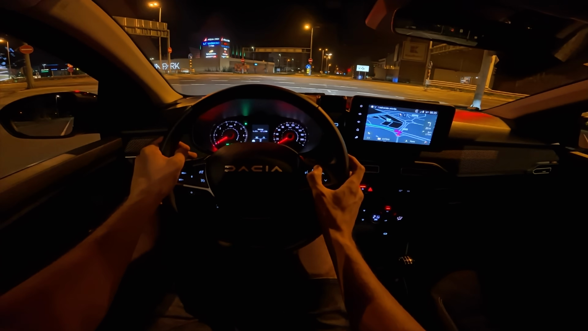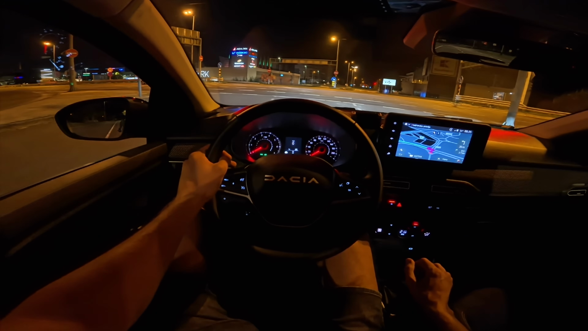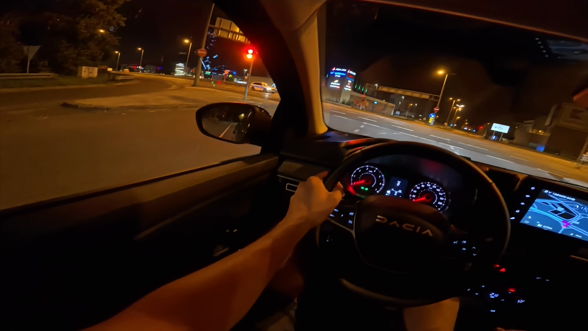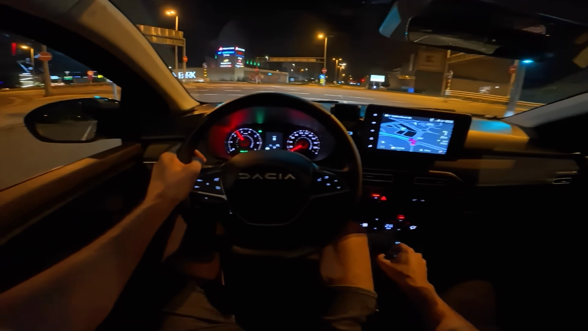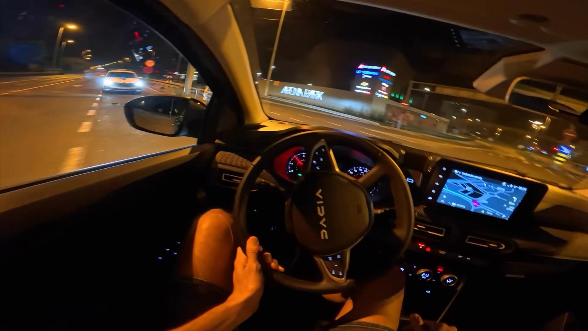Unfortunately, nothing on the digital trip computer. After 20 meters, turn left.